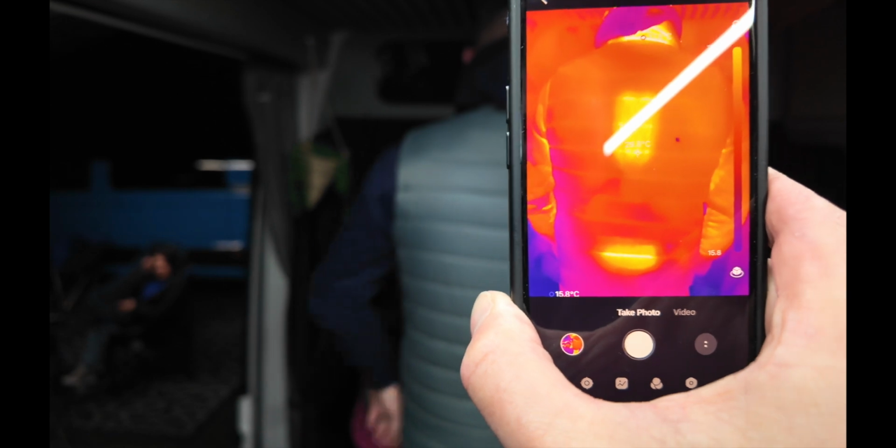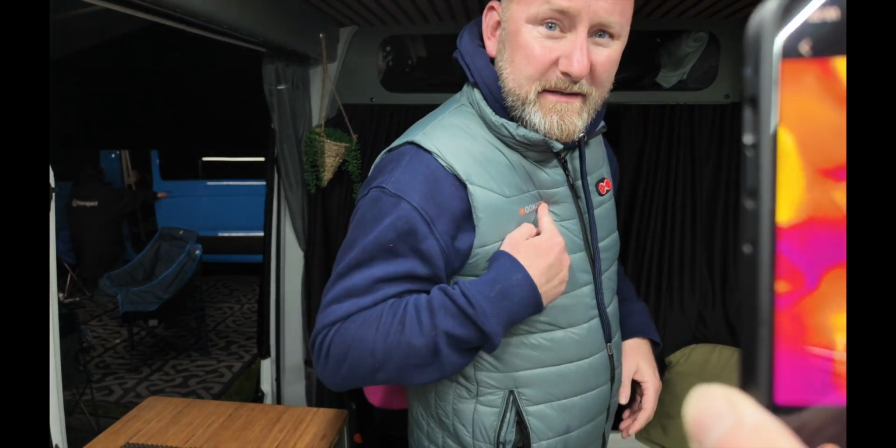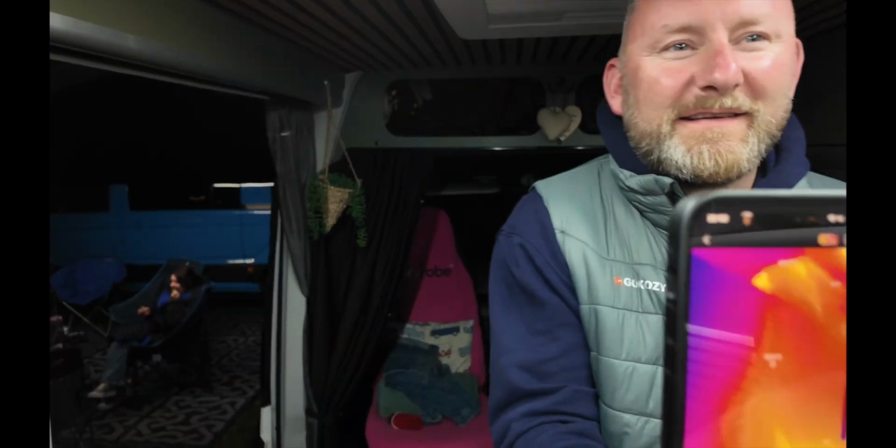Everybody's got a messy cupboard, Mark. Hey, what's my body warmer? Check my body warmer. 30.9. What, on the back bit? Then midway up your back, it's 32. There you go. Go cozy. Heated body warmer. Face, you look like Rudolph. Yeah, it's called sunburn, that.